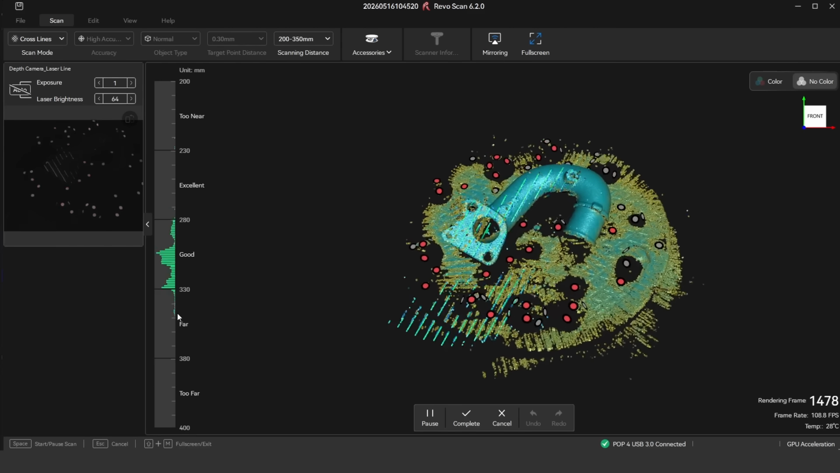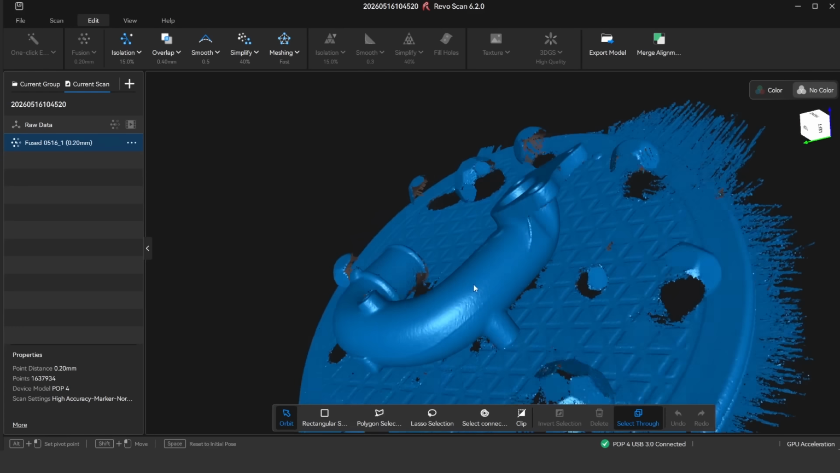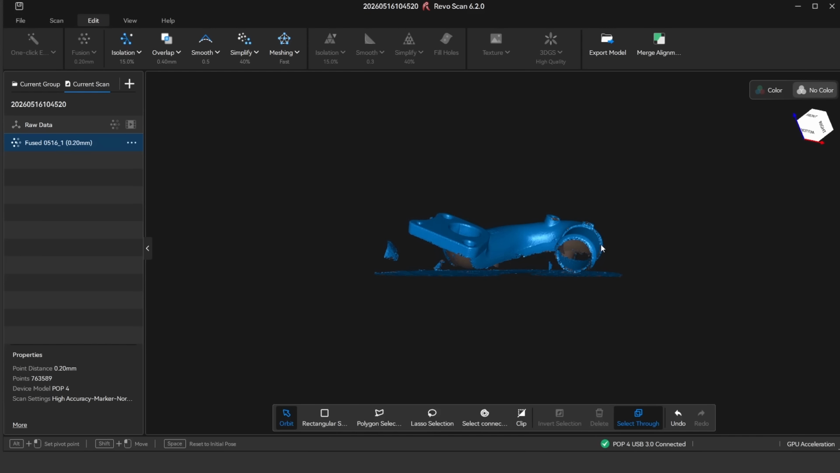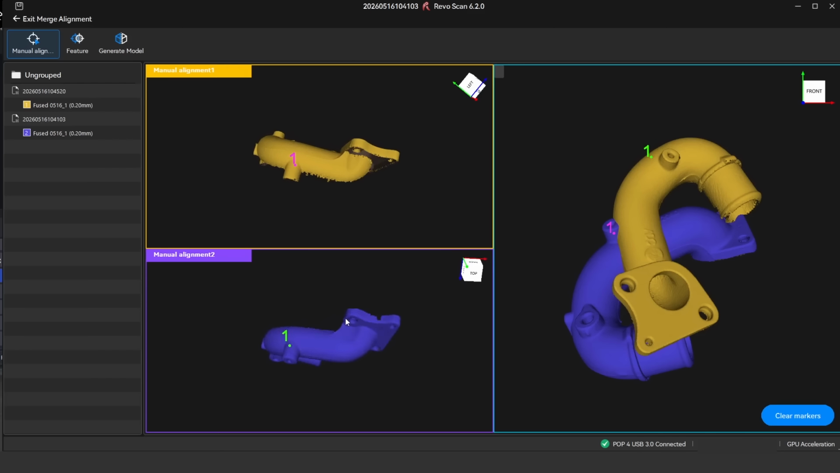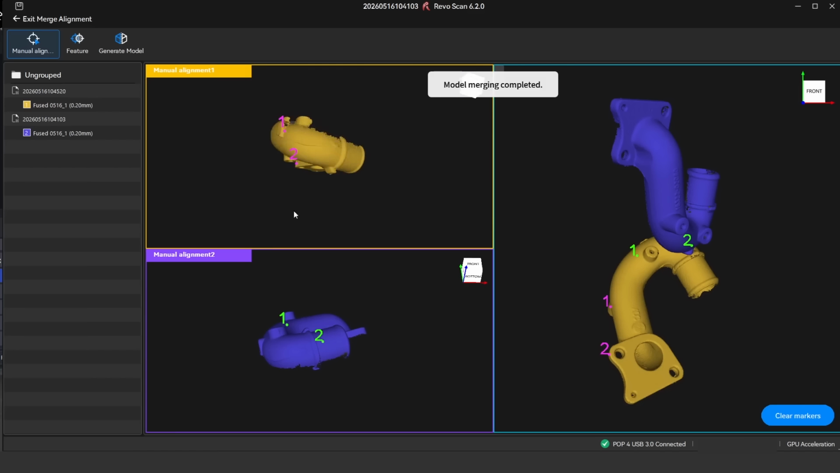After both sides of the pipe are scanned, the point cloud is fused, and then the scan is quickly cleaned up. The software has a good layout with everything you need, and there's plenty of selection tools, so tidying up the model is straightforward. Next, I merged the two scans. There's both auto and manual alignment. Auto works well in most cases, but it's great to have the manual alignment for trickier scans.